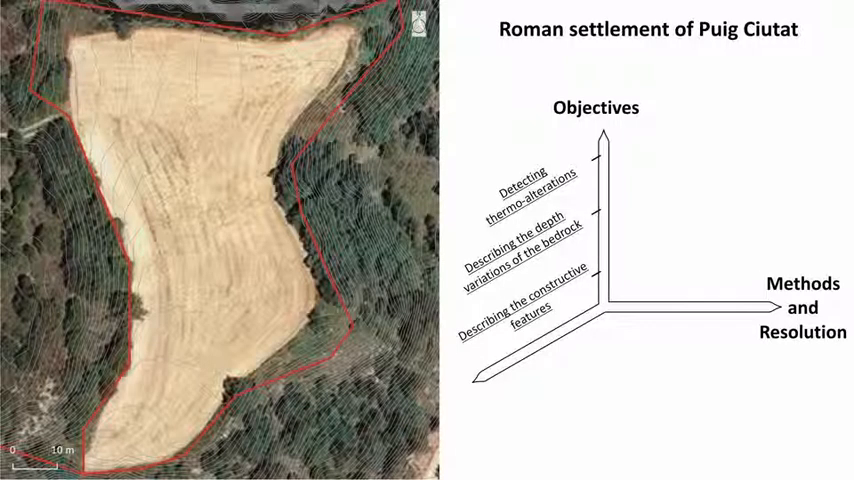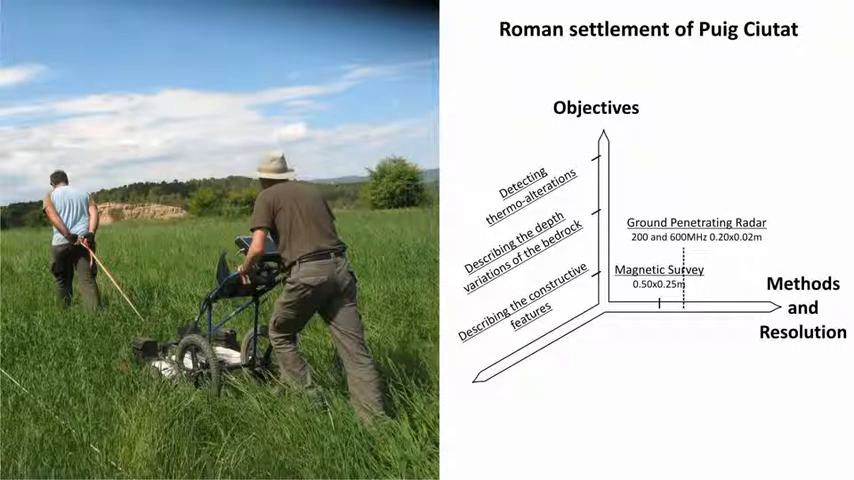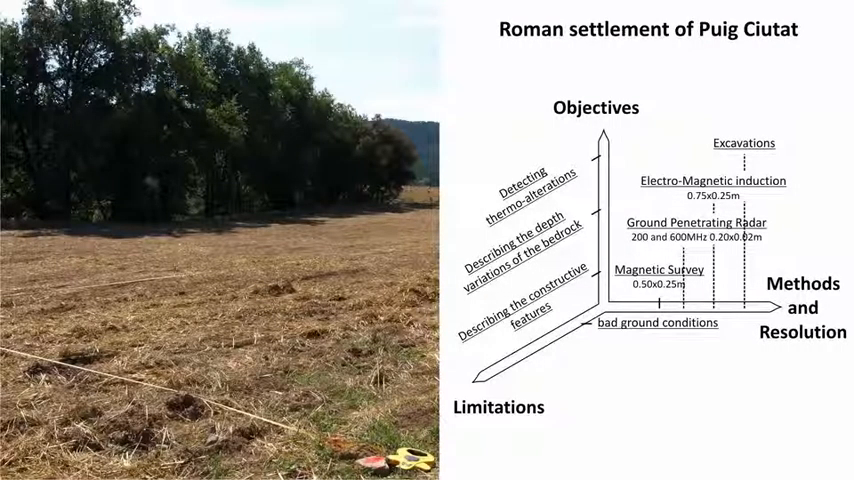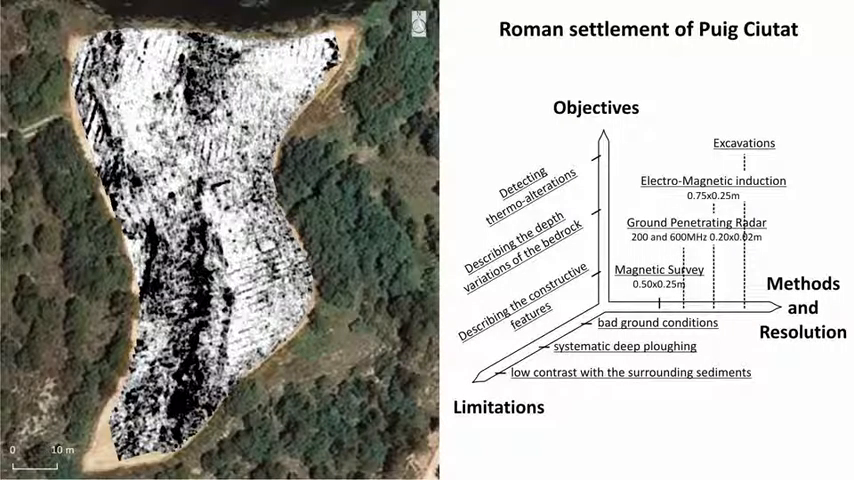The methods used were a magnetic survey, ground-penetrating radar, electromagnetic induction, and excavations. The main limitations were bad ground conditions, a systematic deep plowing, and a low contrast with the surrounding sediments.